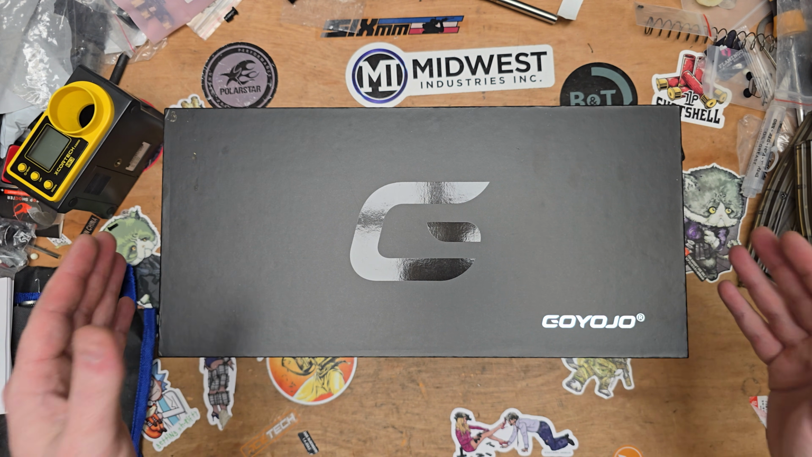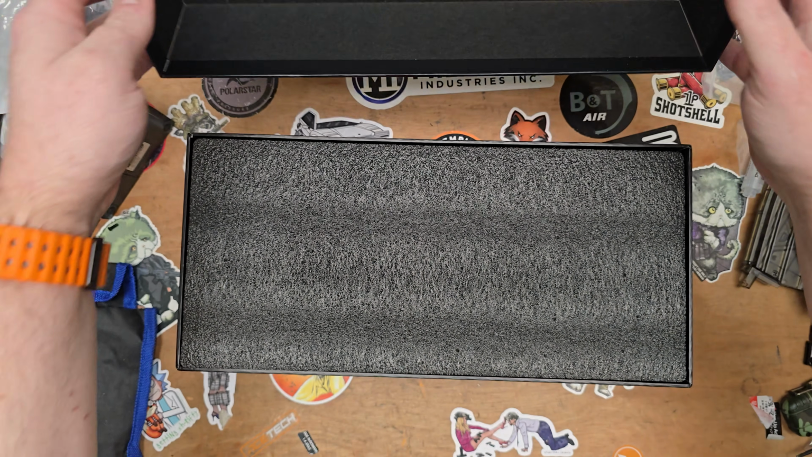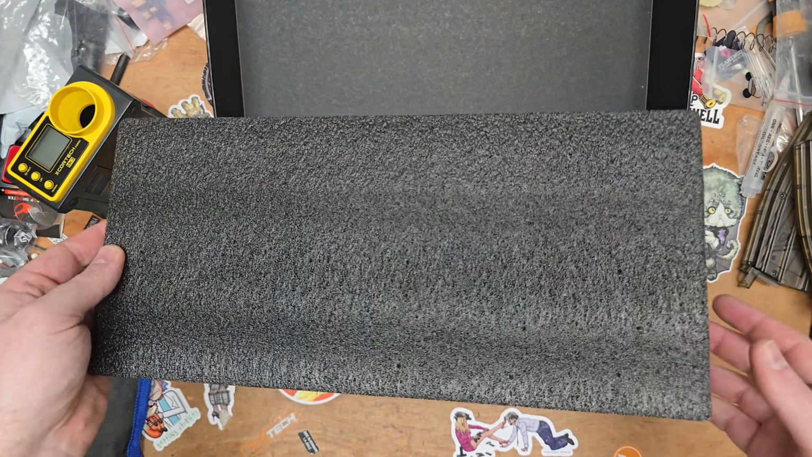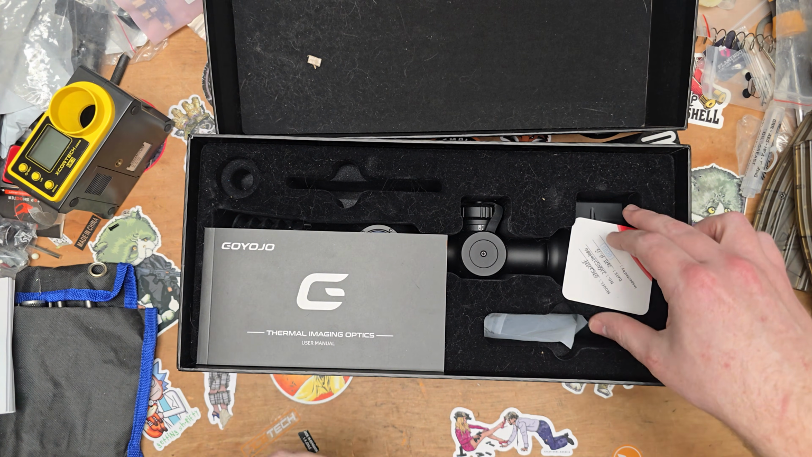So this is a thermal optic by GOYOJO Optics, and we're going to quickly open this up. It comes in a really nice box. I've had this for a while, and I know they've been chasing me, seeing how I'm getting on with the review, but I've literally just taken my time with it and really spent some time just playing around with it.